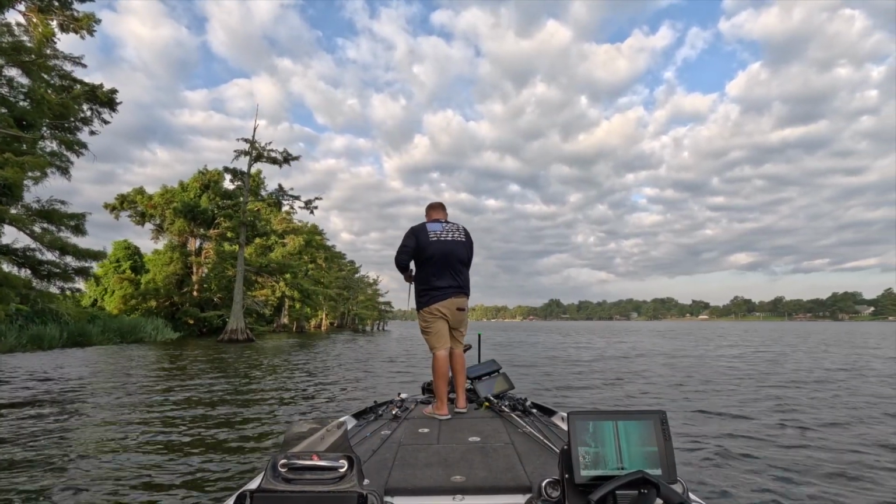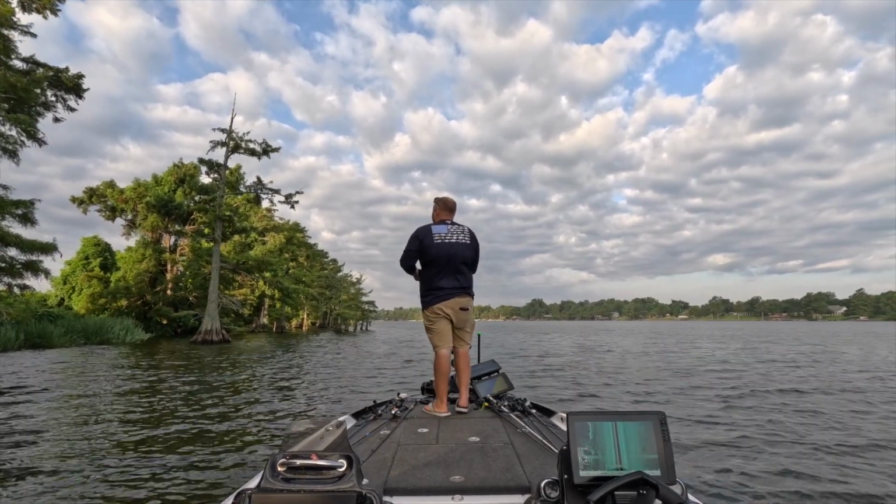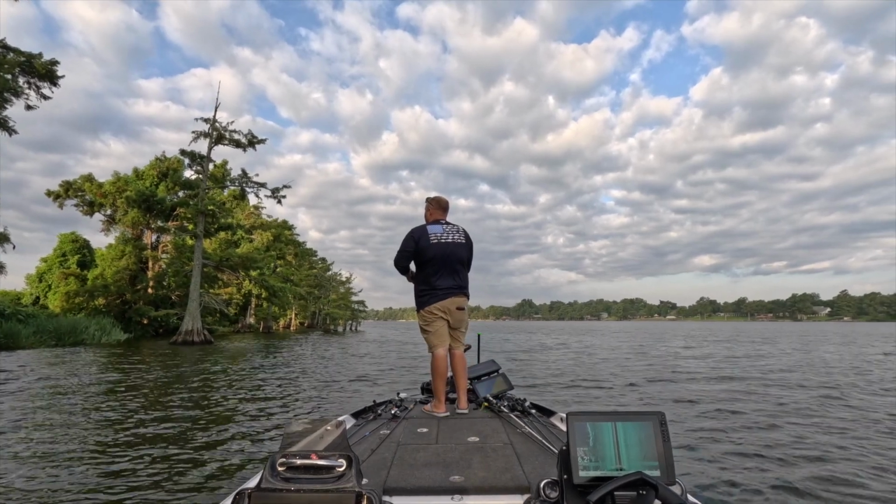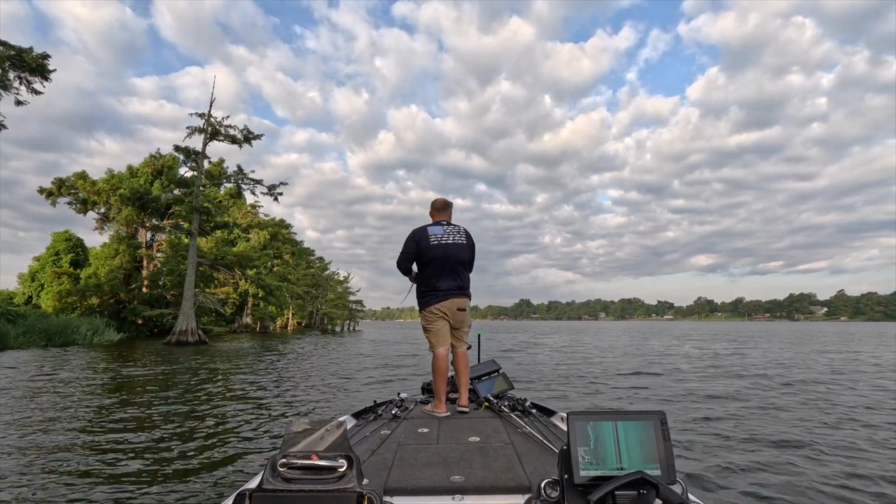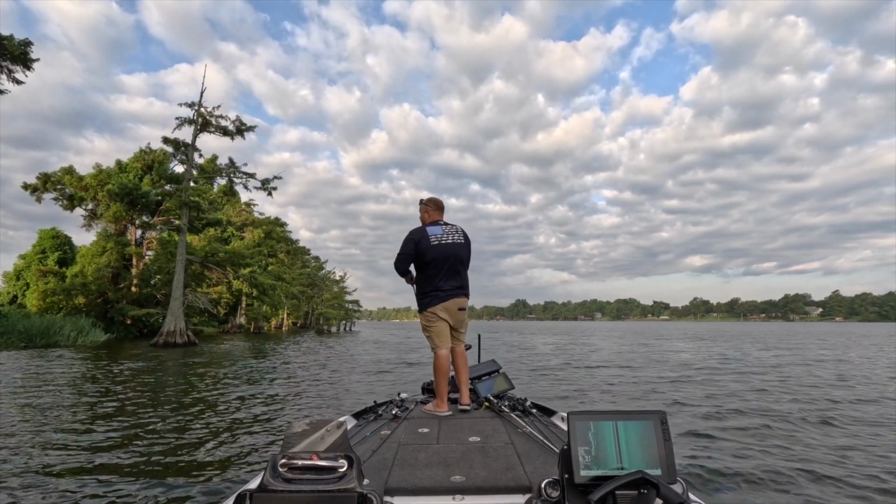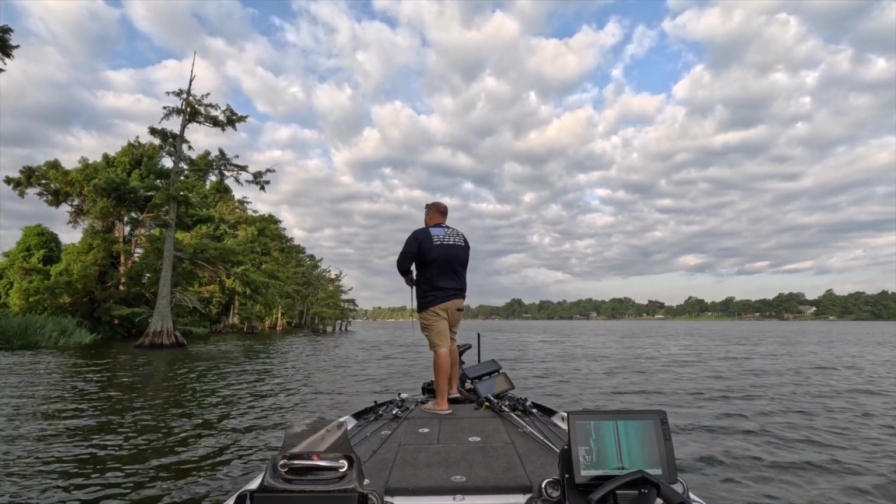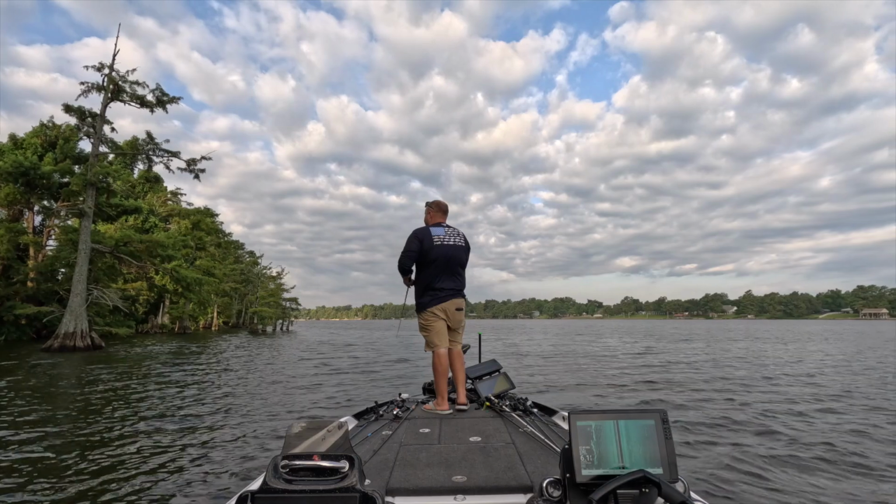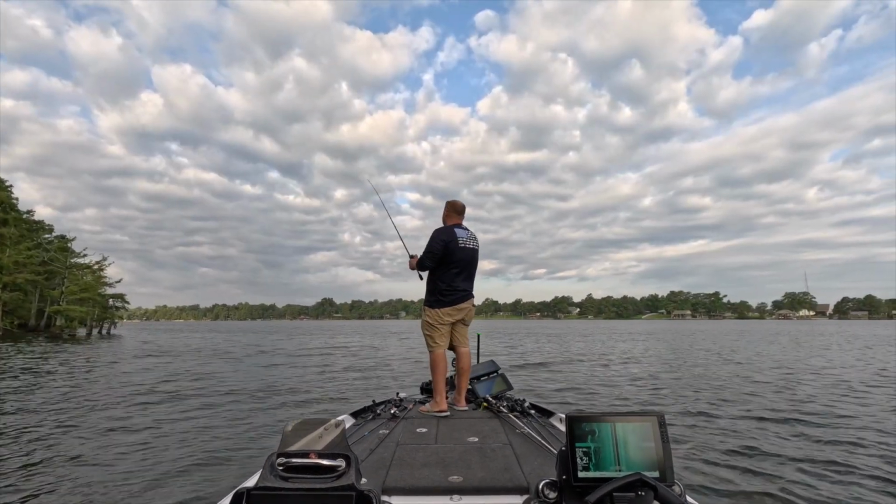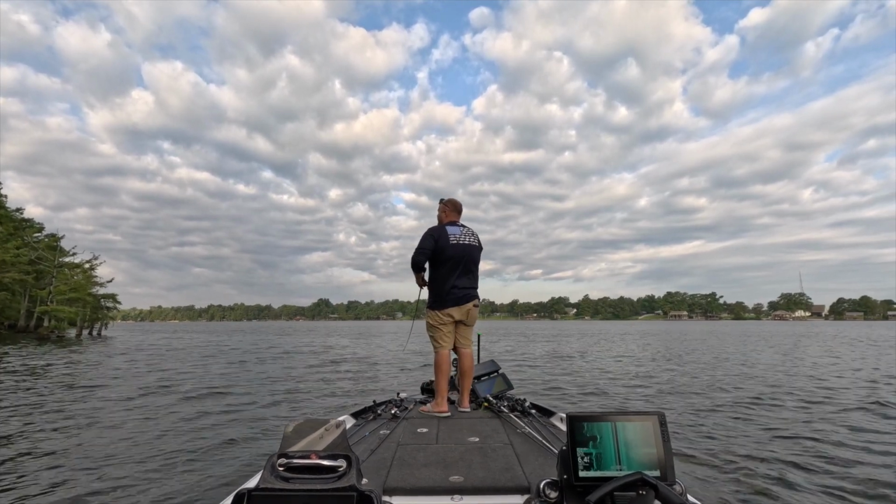Water temperature is 85 degrees, which is a ginormous blessing because the last few places I've been fishing, water temperature has been anywhere from 89 to 94 degrees, which is just painfully hot. This is 85 degrees, seems like 30 degrees to me anyway.